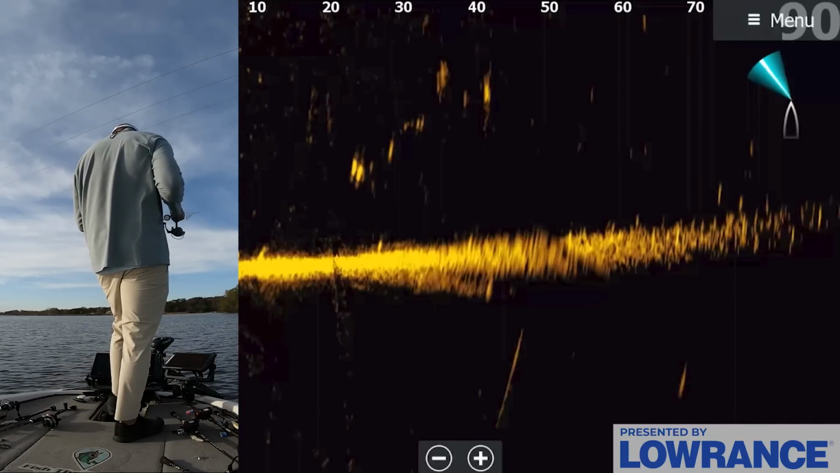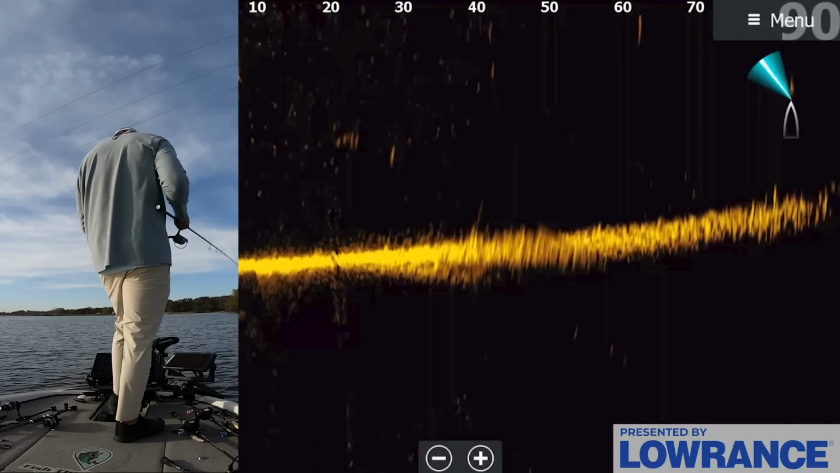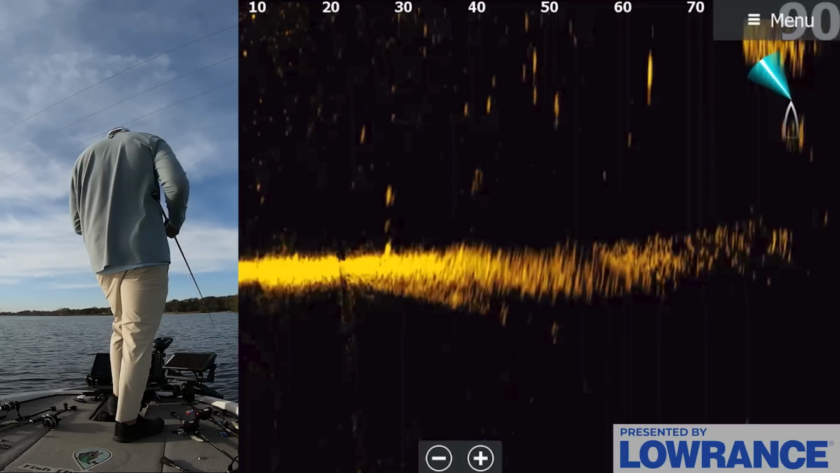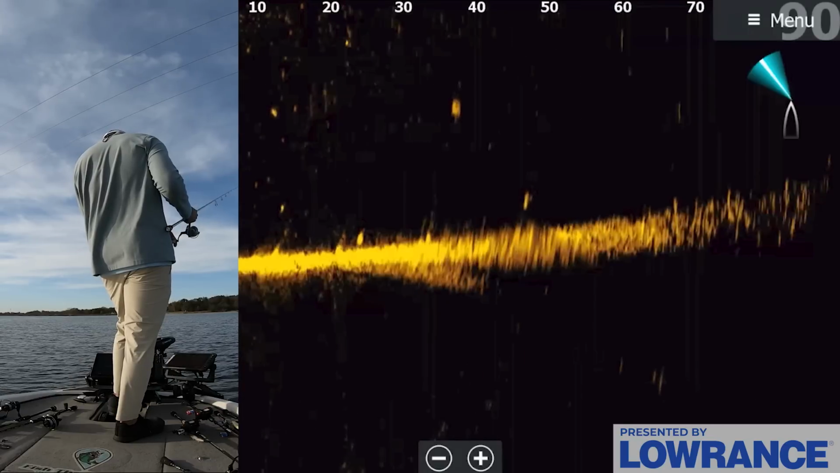Eat it, fish, there's a bass on it right now, 20 feet. You're not gonna eat it? Okay. Random bass out here, I guess there are a couple of random ones. He didn't want to eat it though. He's still out there. He's chilling. Doesn't seem very big, that's the problem.